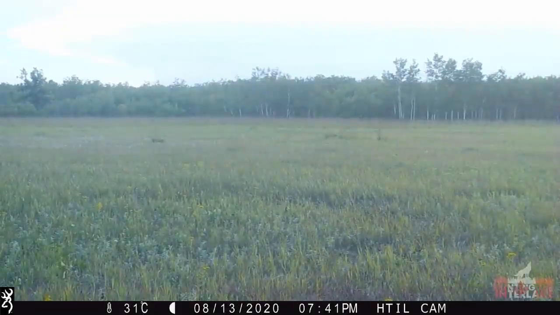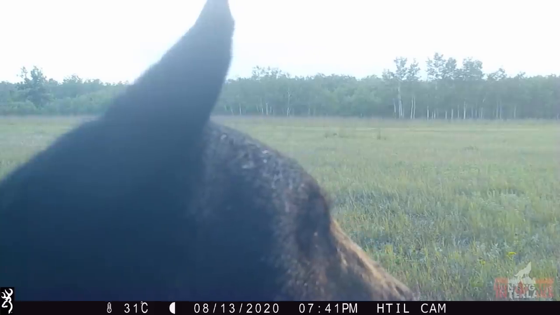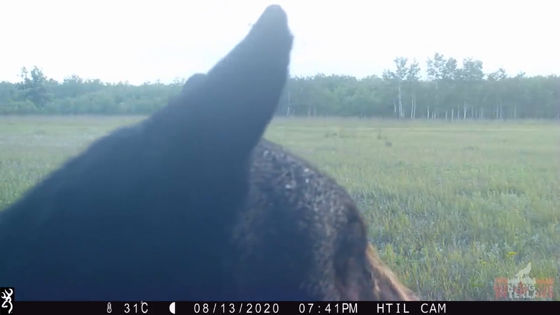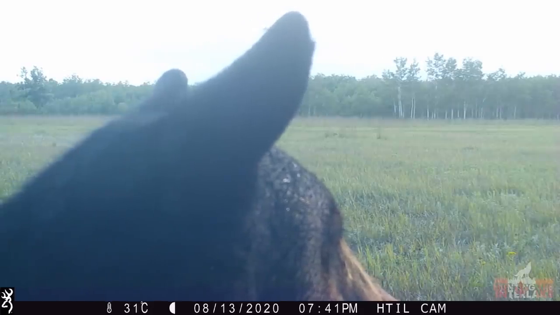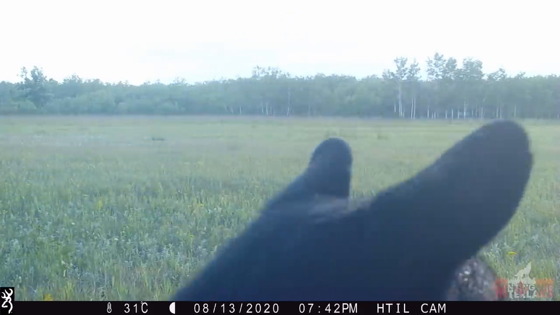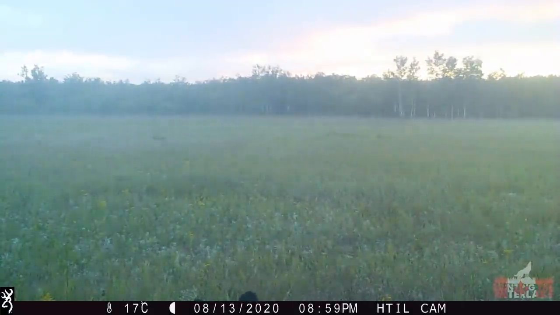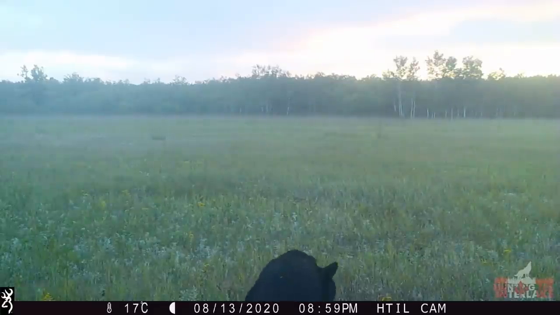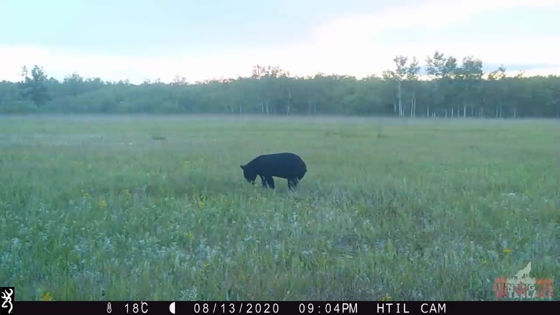At 7:41 p.m. the following day, the black bear once again returns, this time with increased interest in what this trail camera is. This bear continues to frequent the kill site for the next several hours.